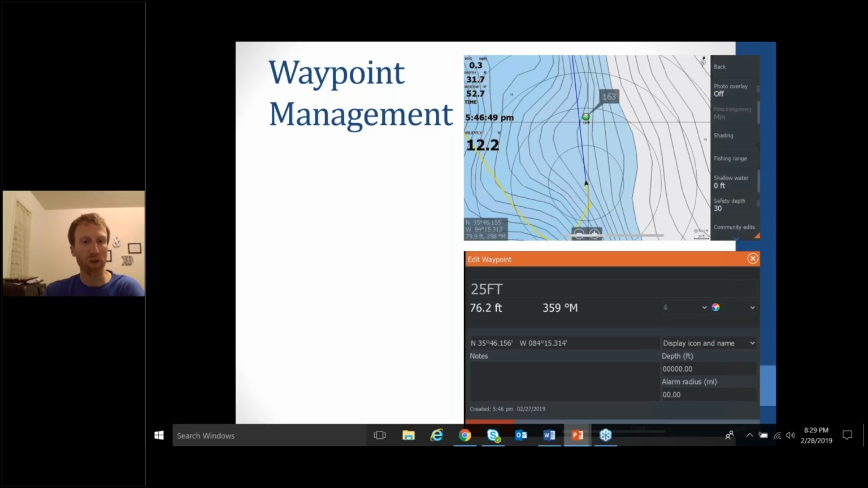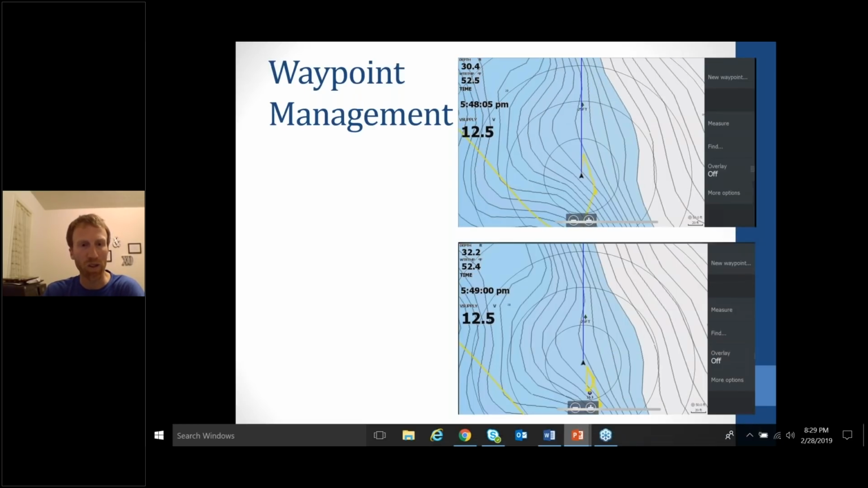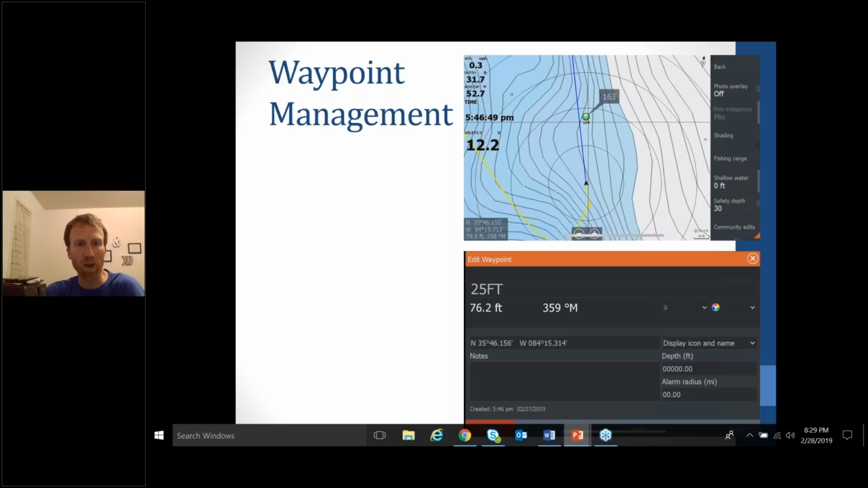The way of doing that, right here, as you can see that waypoint, go back real quick. That waypoint, all you do is click on that waypoint. That's just a green bubble. That's the typical one that everybody drops. So click on that waypoint, and what I like to do is add the depth that the structure is sitting in, and then I'll find an icon that looks like the structure. In this instance, I got a tree here. That stands for a brush pile or something like that. So that's a 25-foot brush pile.